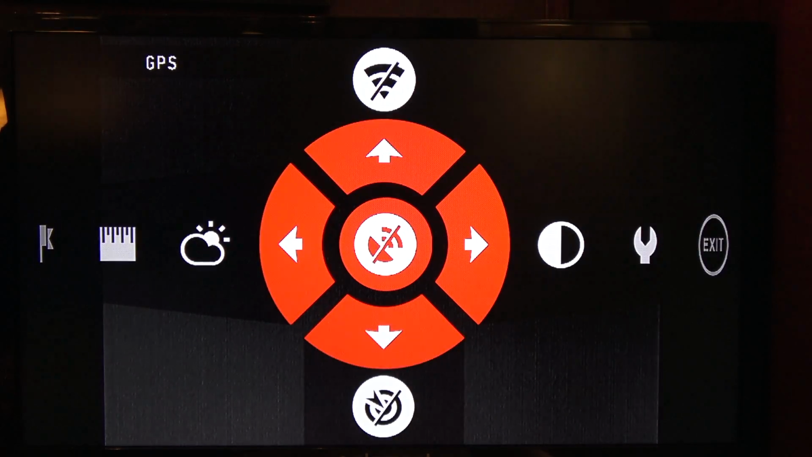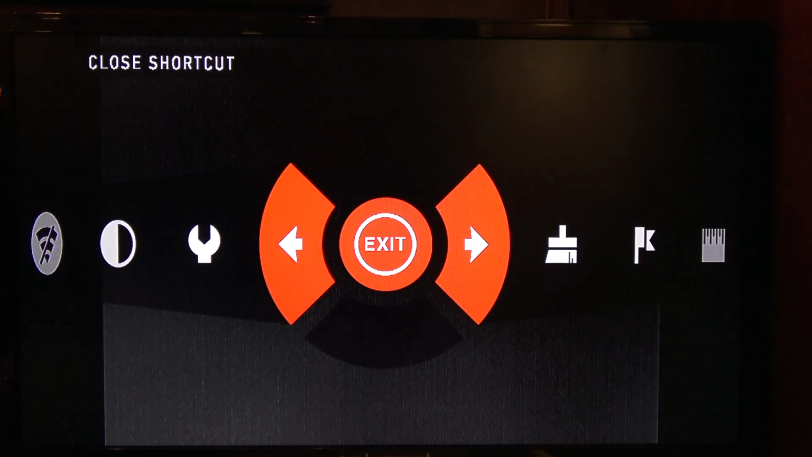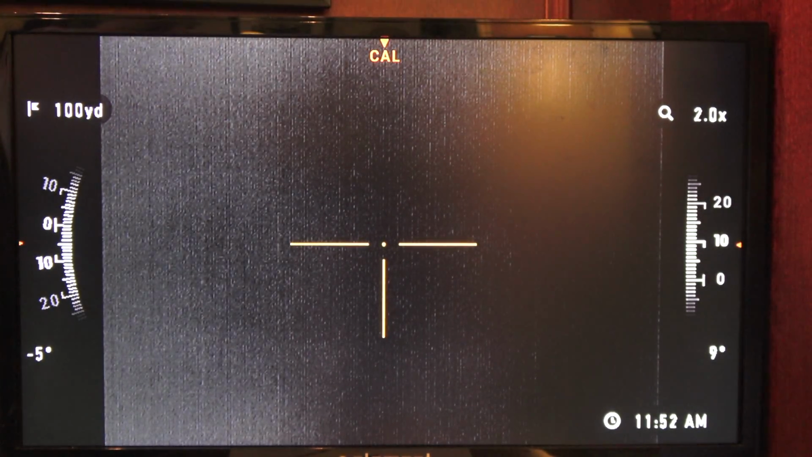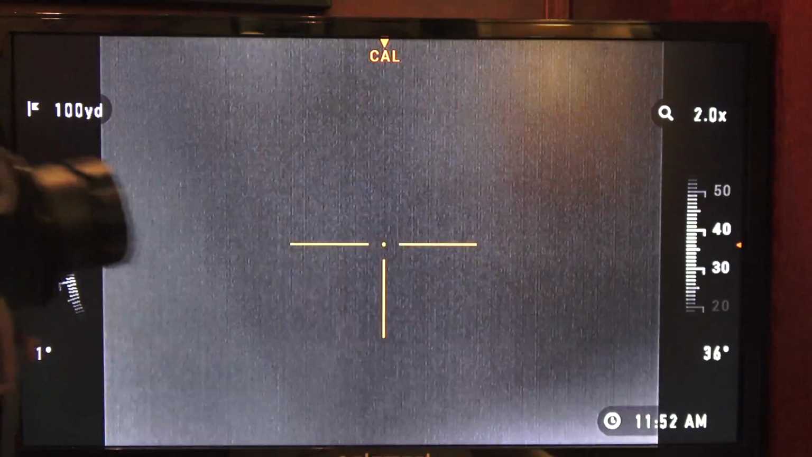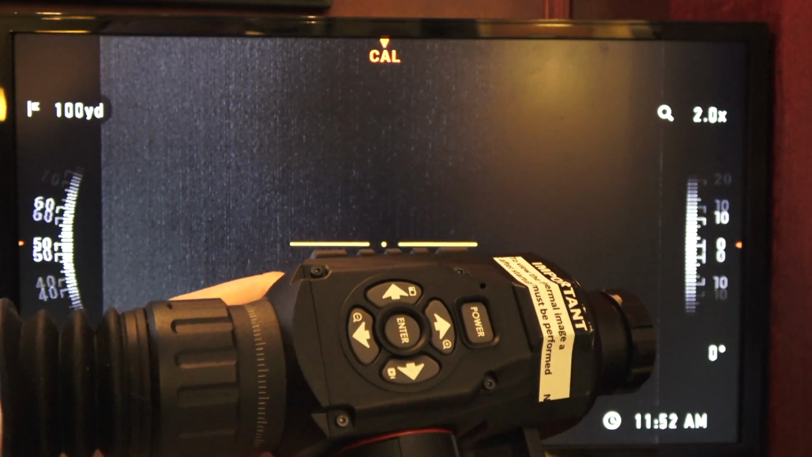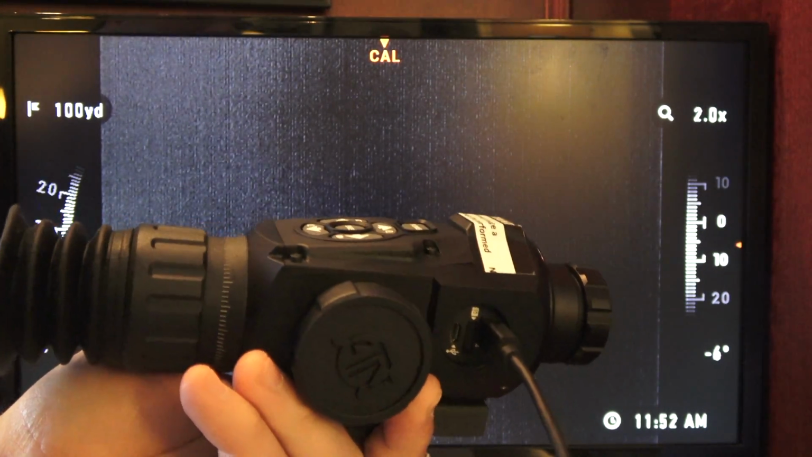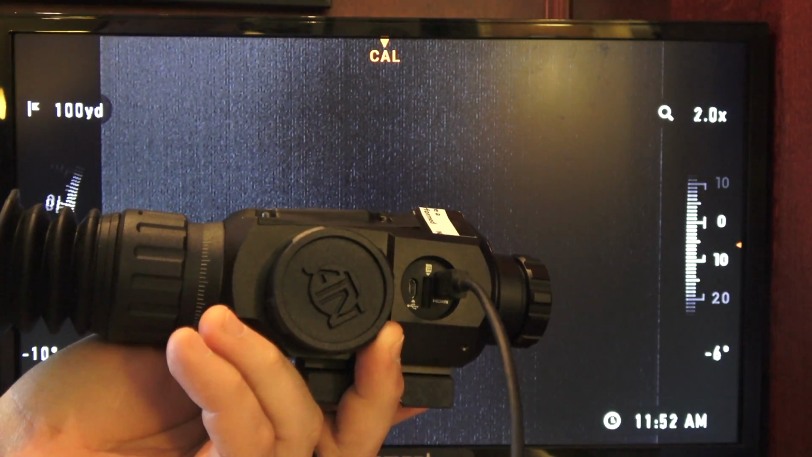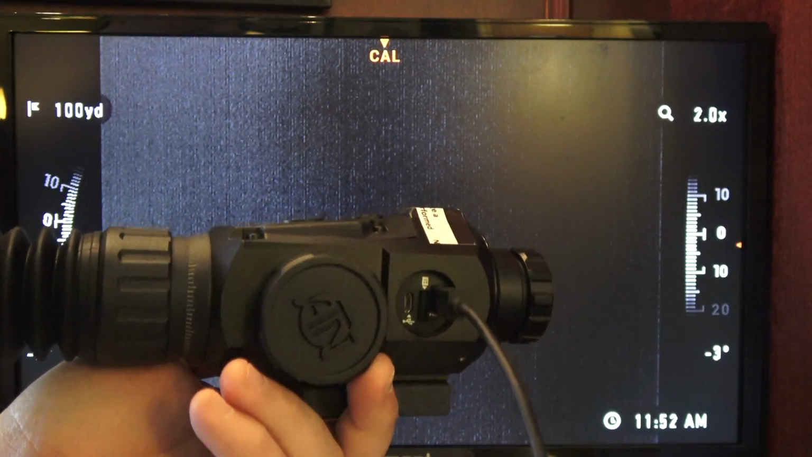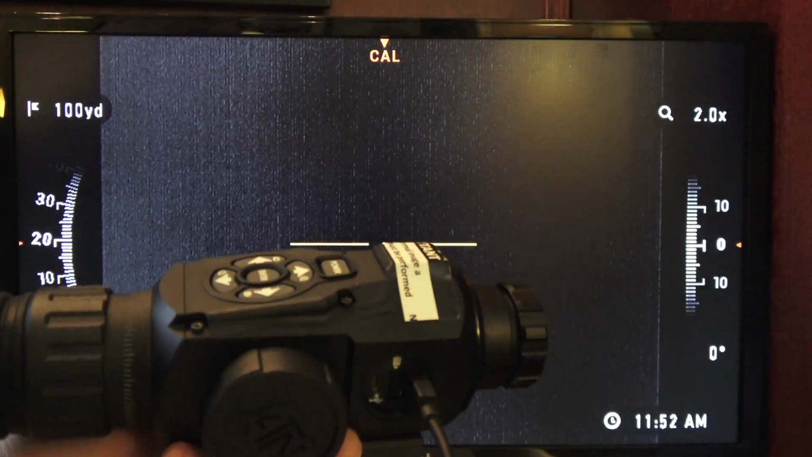Let's see, GPS off. We're still keeping that off. Ballistic calculation off. So that is the internal features in a nutshell. The ATN Thor HD 384 2x8 zoom. And that little cord is our micro HDMI cable hooked up to our TV, so you get a 100% live feed out of it.